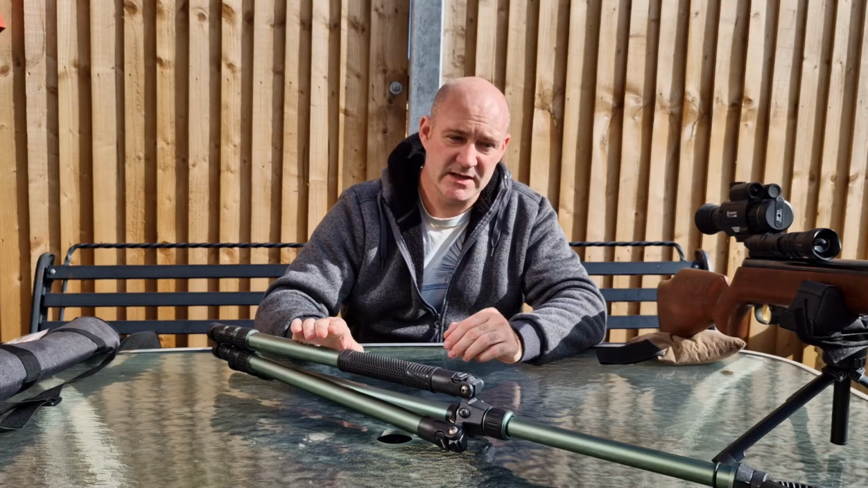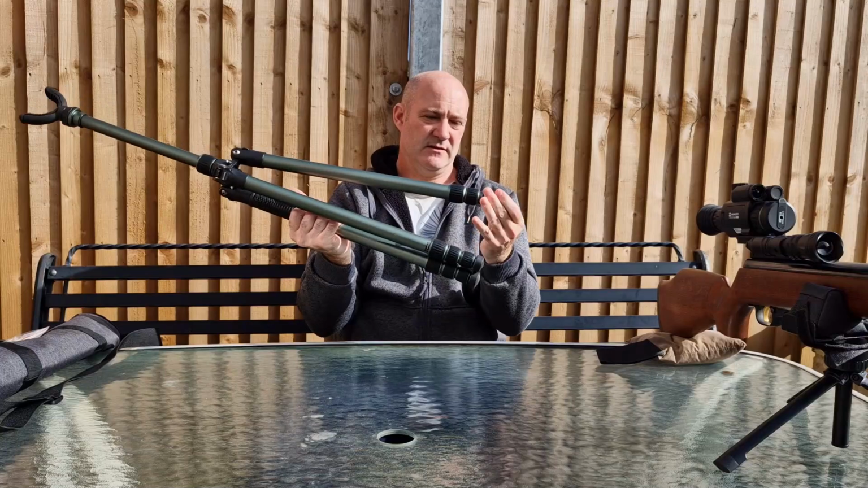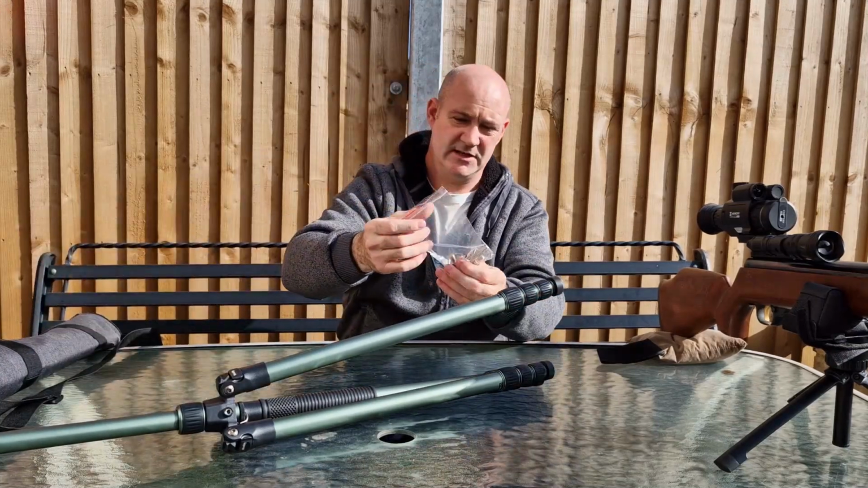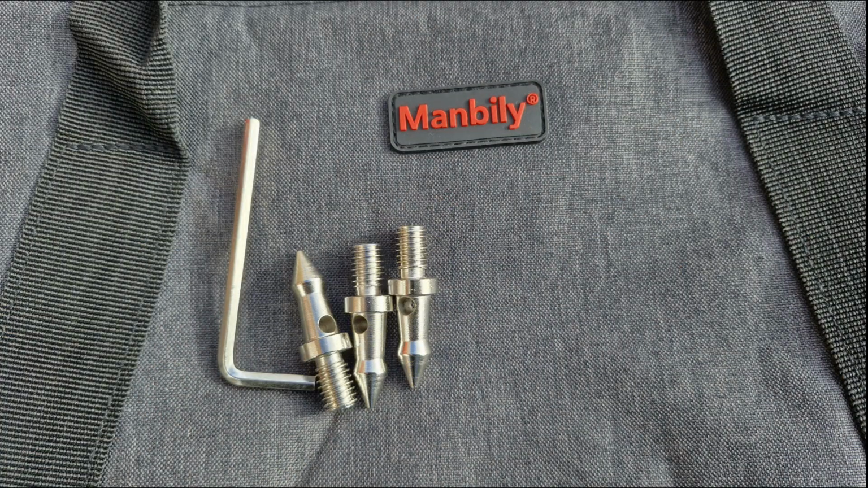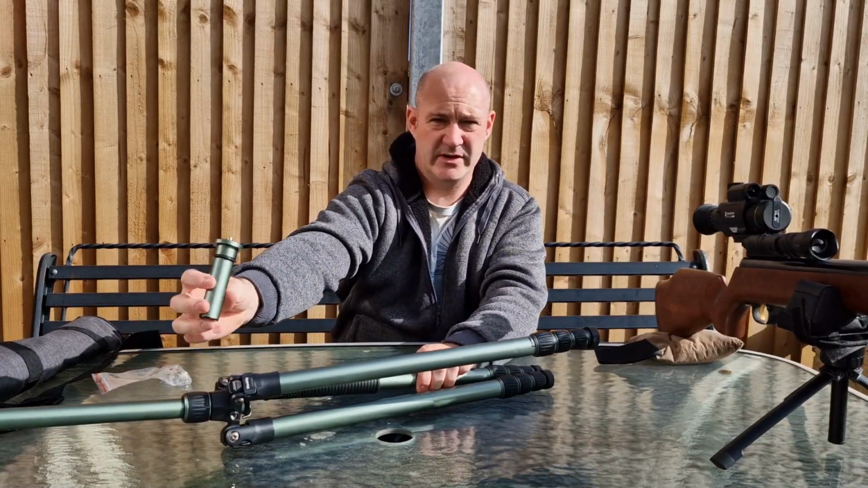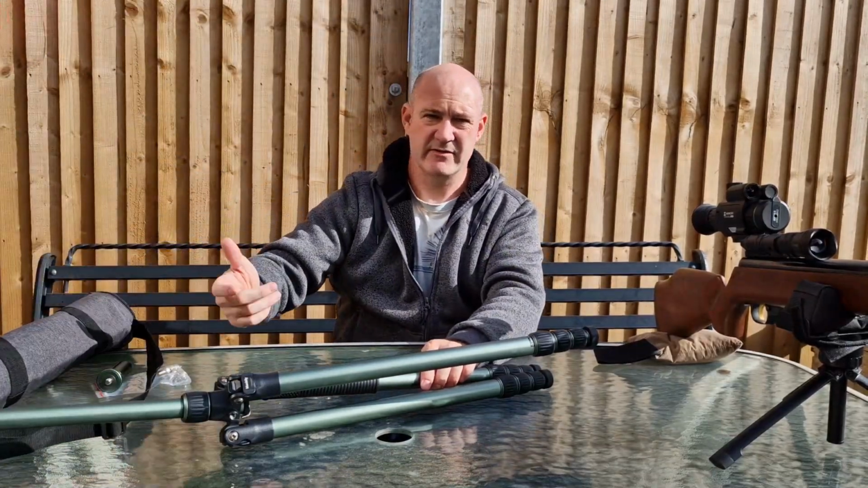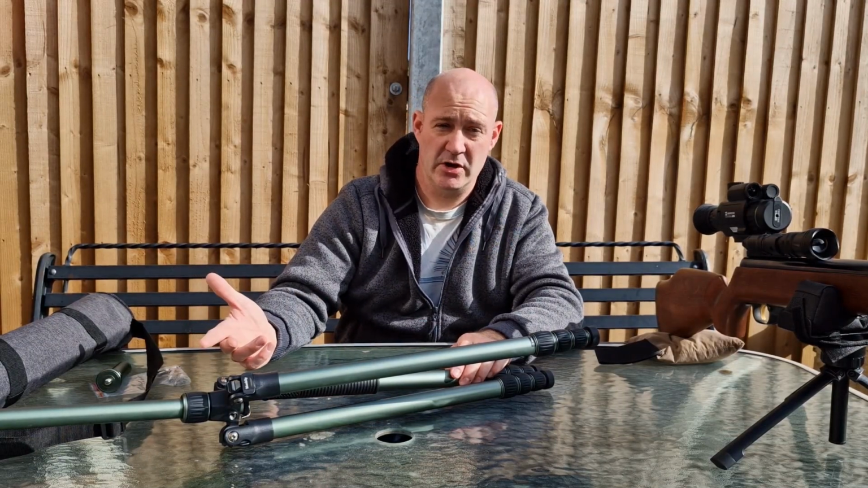So I can't recommend this enough. It's worked really well. Very nice, easy to use. All twist locks, all work spot on. You get an extra set of spike feet. Once again, I'll take some close-up photos and include them. You get a second shorter cap for the top if you wanted it. And a really spot on bag. 79 quid, no brainer really. Nice and light, well made, works spot on.